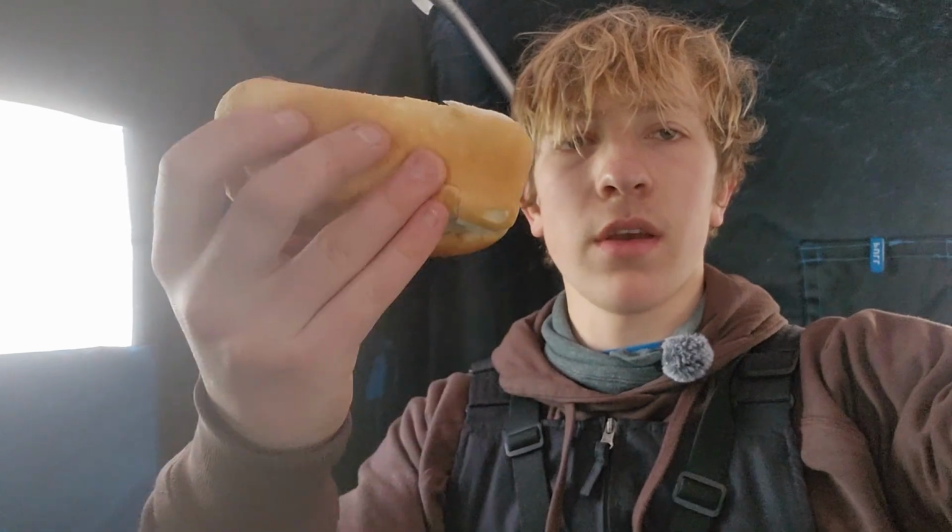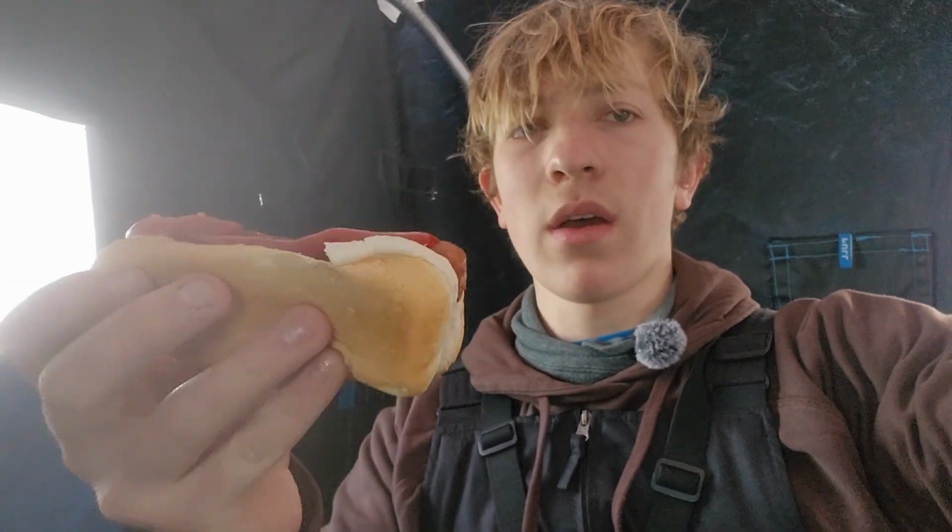It's just about 5 o'clock. No fish have rolled through yet, but see if any roll through here. But if nothing else, we got some food. Oh yeah, going down the hatch.